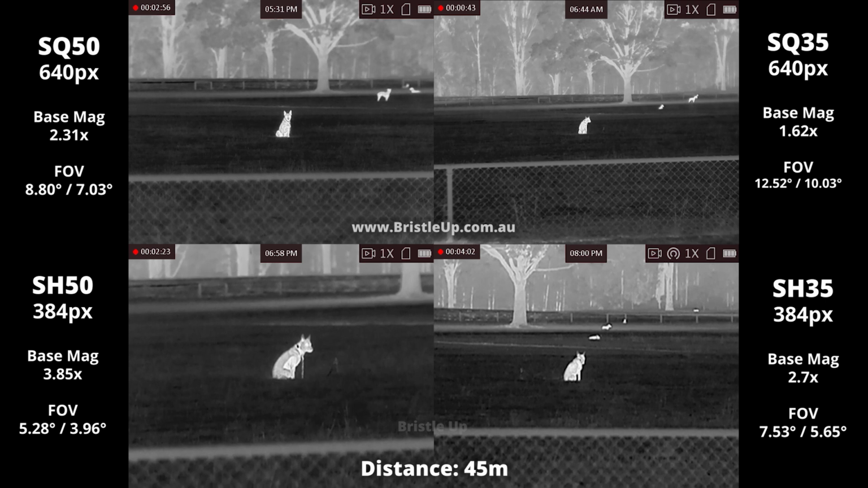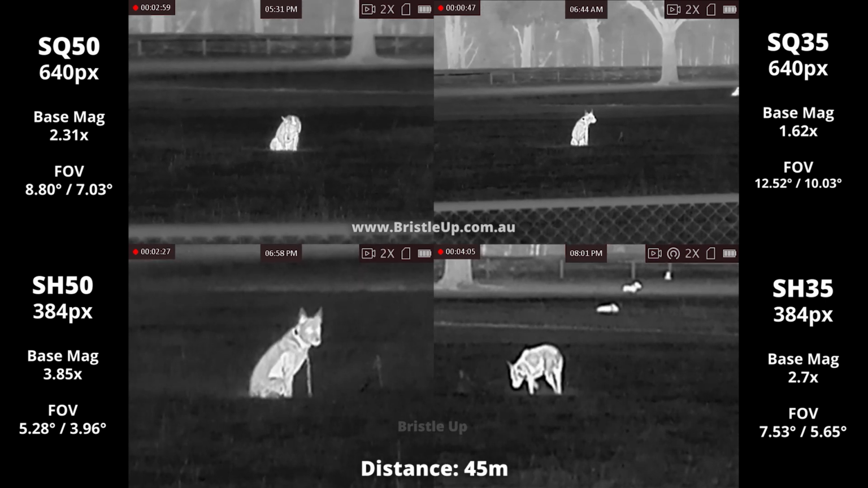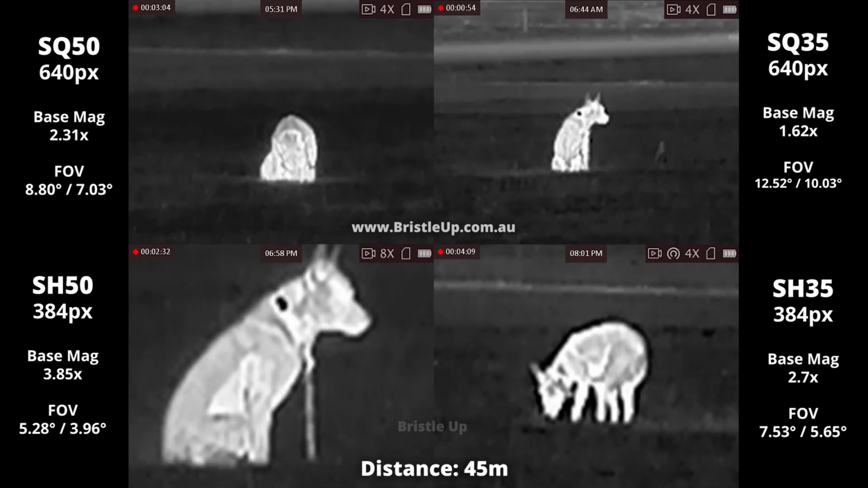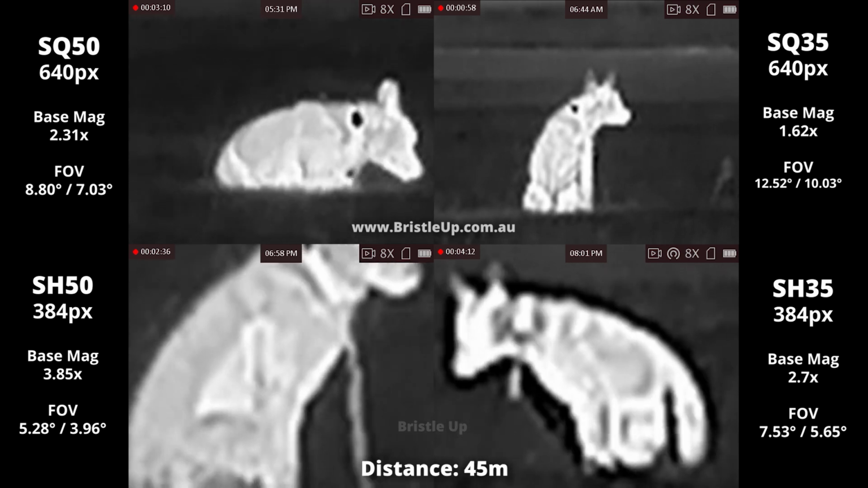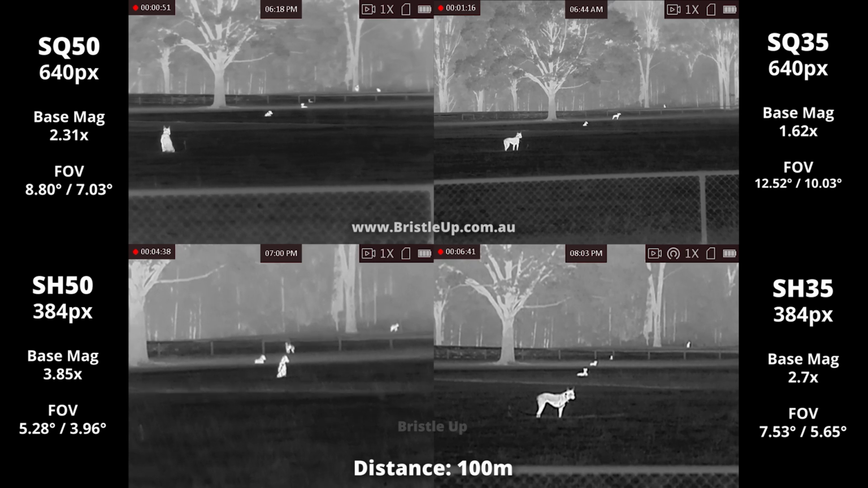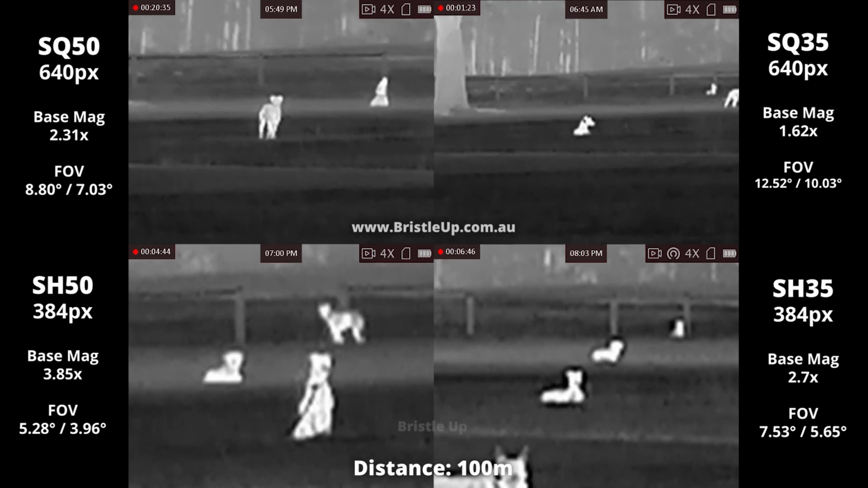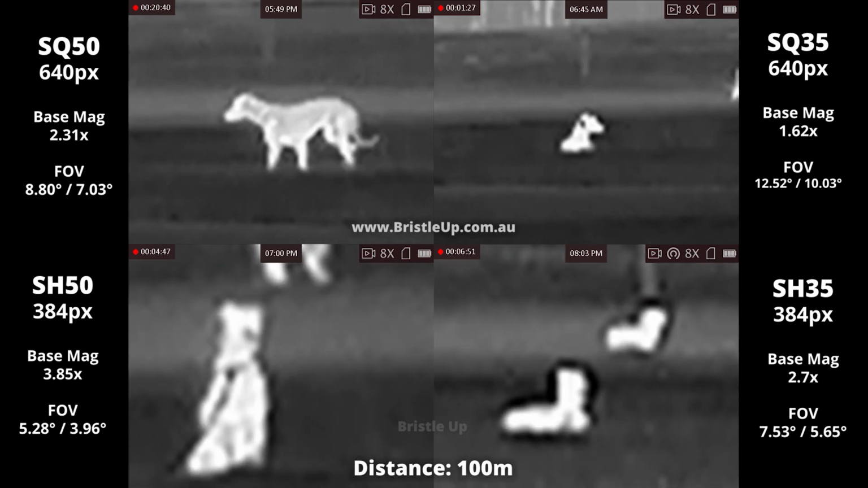We have split all 4 devices up on the screen so you can compare each one. You will see that the base mag on each device is dramatically different and can greatly affect field of view. Choosing the right base mag for how you hunt is very important. If the base mag is low, you will have a wider field of view. It will make target acquisition easier and shooting at close to mid-range will be awesome. However, once you look out further, image quality will be greatly reduced.